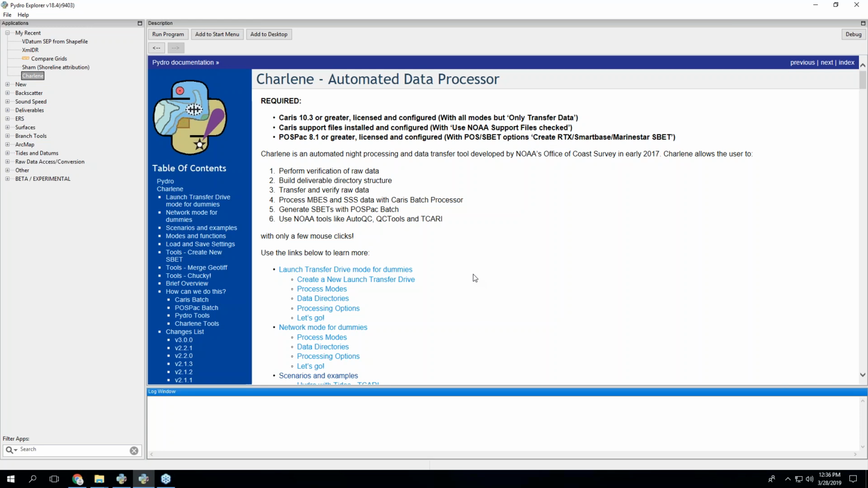This talk is all about Charlene 3.0. It's also the first recorded talk. So like I said, I'm going to go through a little bit of background. Charlene in general is just a tool that I developed that incorporates all the stuff that we do in what we call night processing.